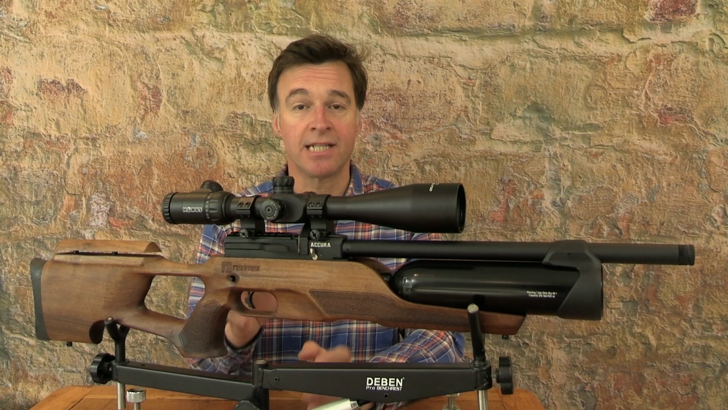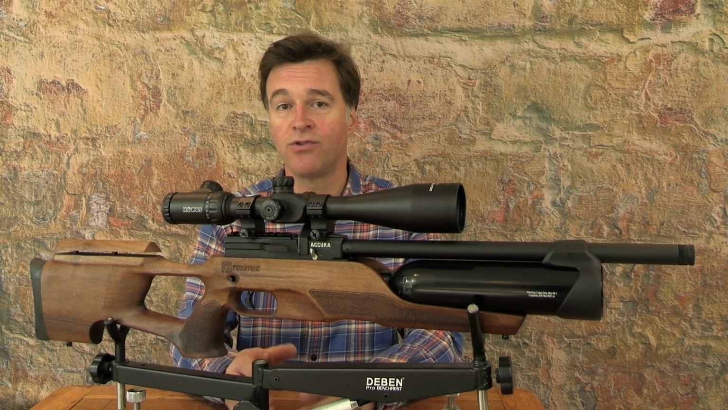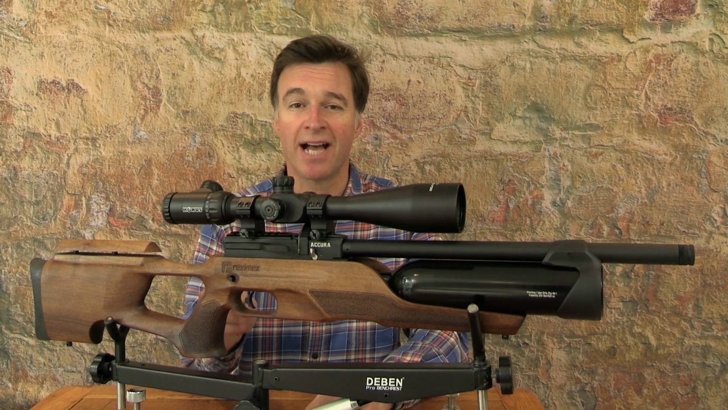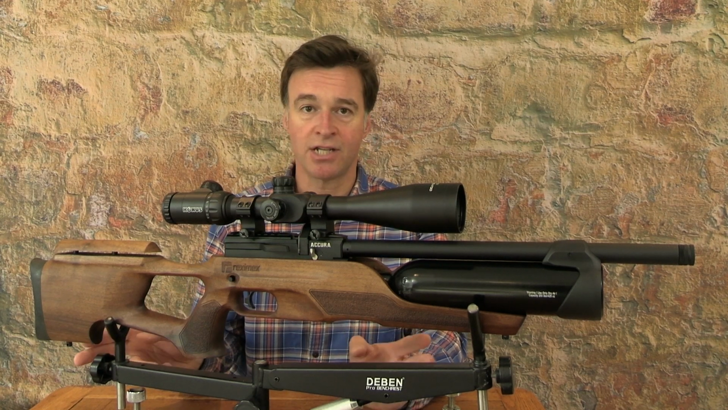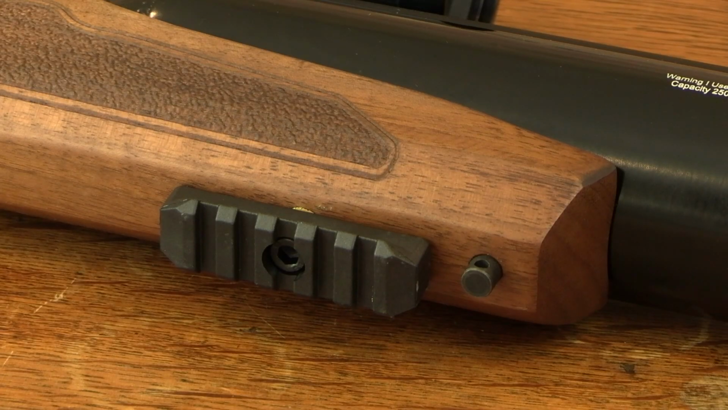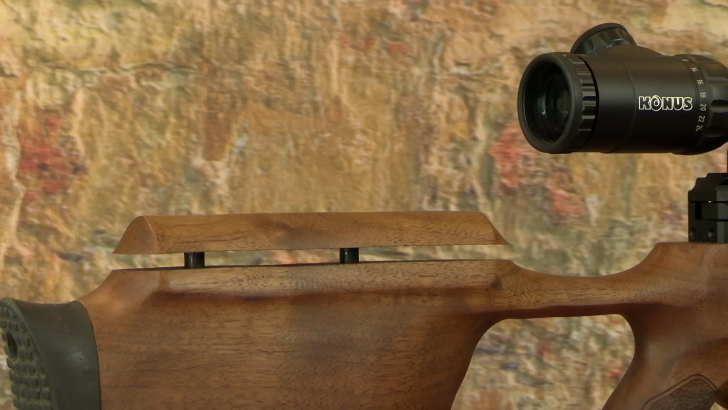And there is also a synthetic stock model, and that one has a recommended retail price of £465. Now, I think this stock looks great, and it also has some really useful extras. Now, it's pre-fitted with front and rear studs for sling or bipod attachment. It's also threaded to accept a supplied Picatinny accessory rail, which sits on the underside of the fore end. And on top of that, it even has an adjustable cheek piece to ensure good eye alignment with your chosen